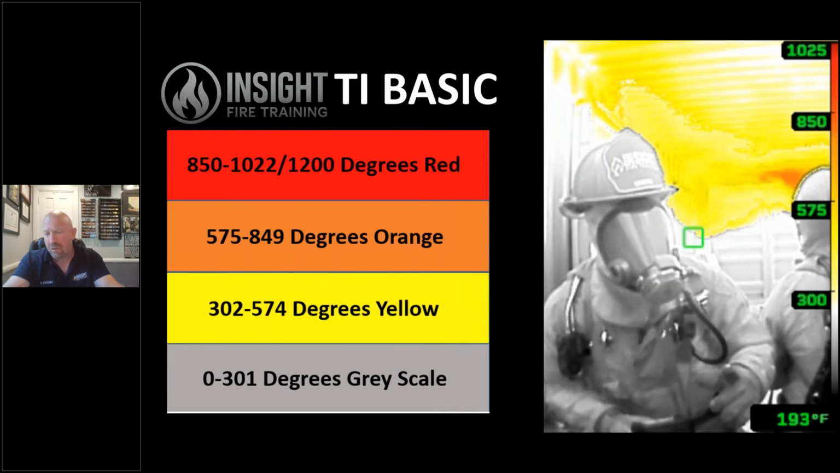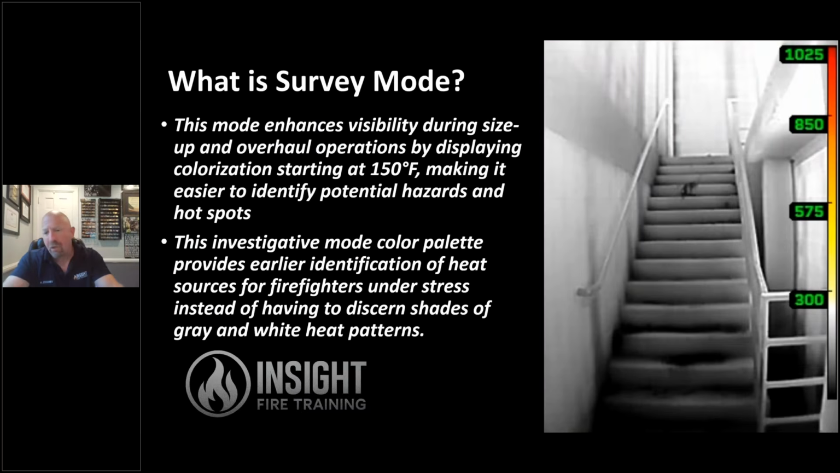As the colors increase, so do the temperatures. The difference in Seek's products is, one, you can do it pixel by pixel, and two, they have two different dynamic ranges. Most of their cameras go up to 1022 degrees Fahrenheit or roughly 450, 500 degrees Celsius, where the Attack Pro VRS goes up to 1200 degrees Fahrenheit or 550 Celsius. So keep that in mind. If you see two different temperature bars on those, that is why. Whereas survey mode, why it's beneficial to you, is it enhances your ability for earlier threat identification.